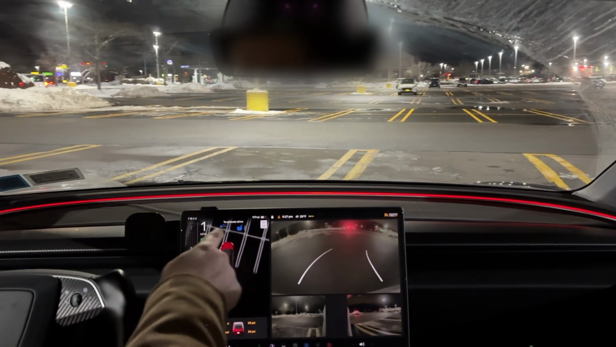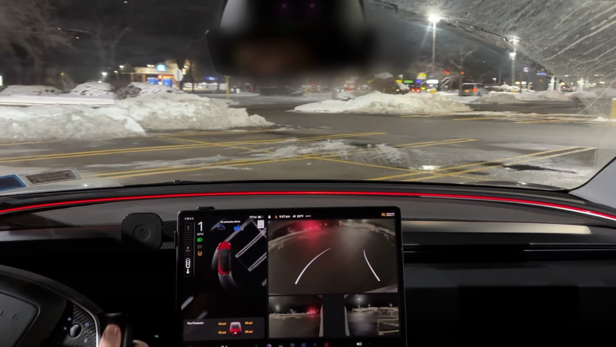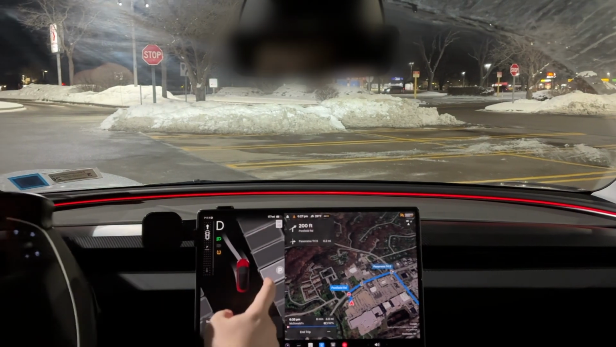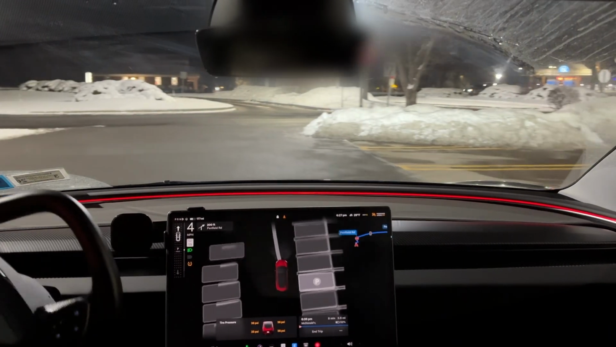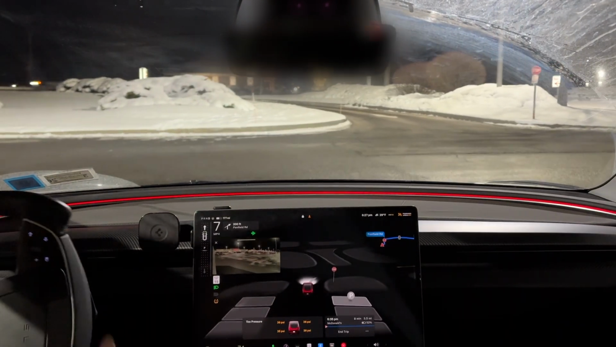And if you notice right here on the screen, it says to activate drive, I just have to turn the wheel and then press on the brakes, and it already auto detects to drive. There we go. That is sweet. And I think I'll get the hang of this real quick.